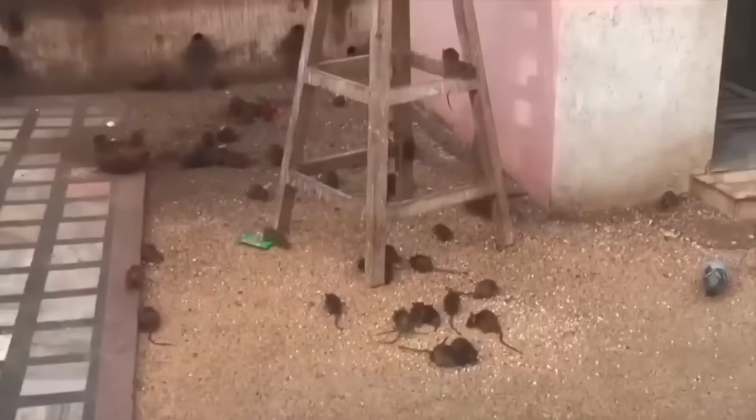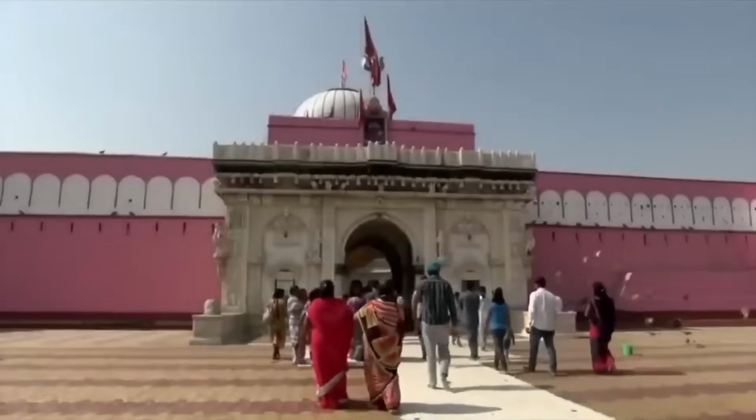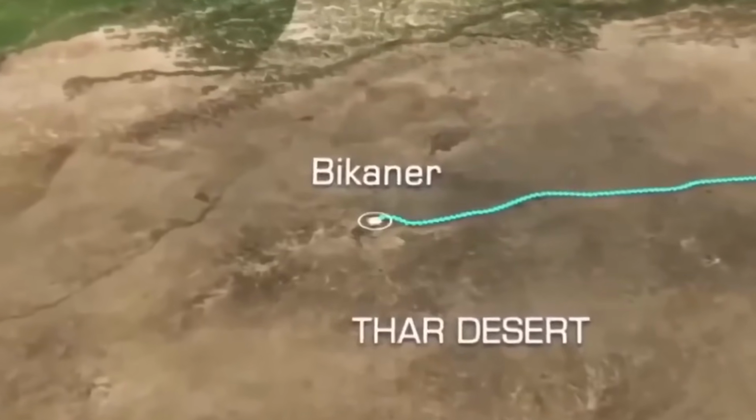A rat temple. Did you know that in India there's a temple dedicated entirely to rats? It's called the Karni Mata Temple, and it's situated in the city of Bikaner, right in the middle of the Thar Desert. Can you believe that over 25,000 rats call this place home?